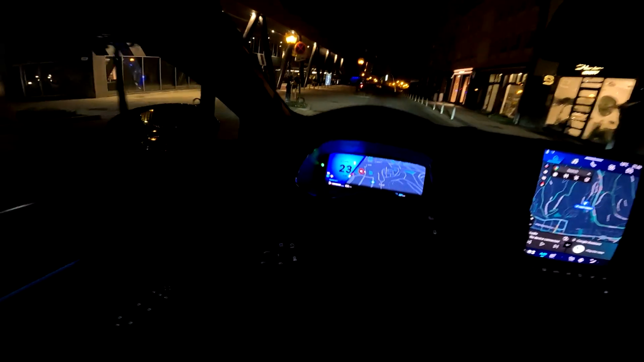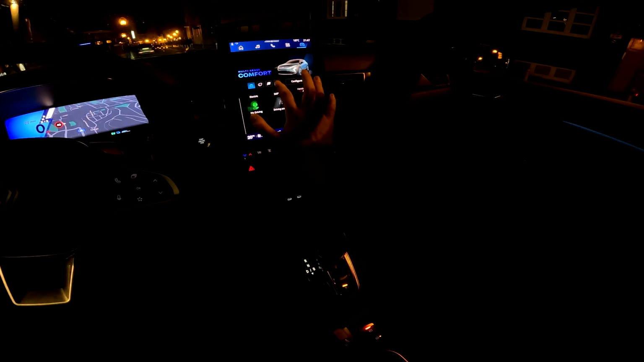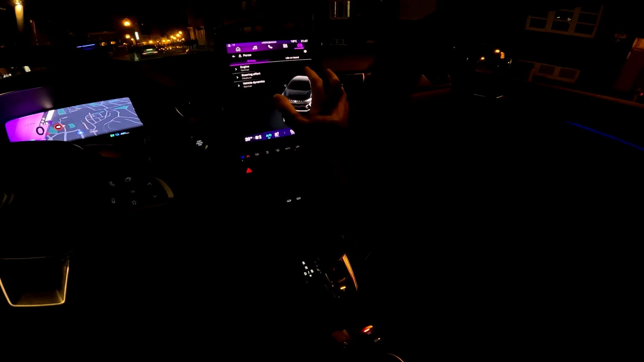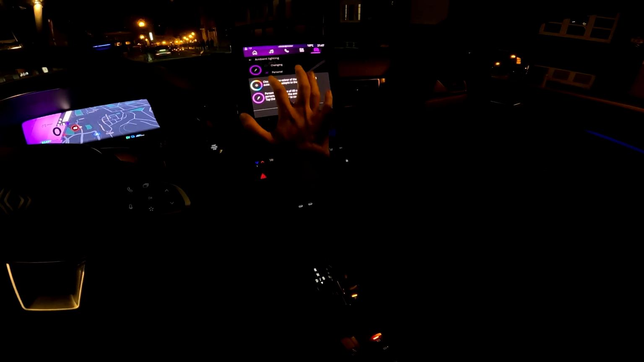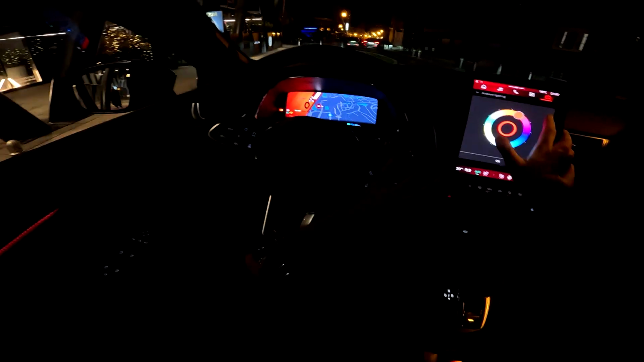And let me just make a quick stop here to show you the ambient lights and the special solar bay roof. So let's put the car here to park, and you see the ambient lights are here. If we go to the settings here and configure them, you can see that we have loads of options. So look at this. And you see the layout of the screen, and actually the color of the screen changes as well. And then the solar bay, look at this.